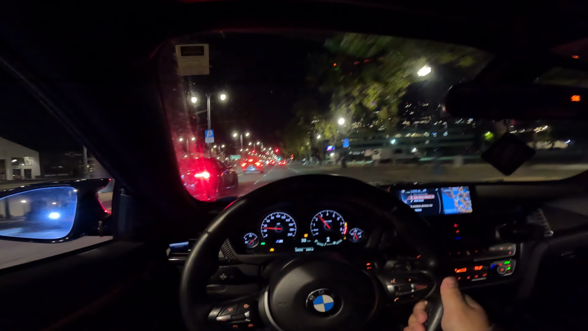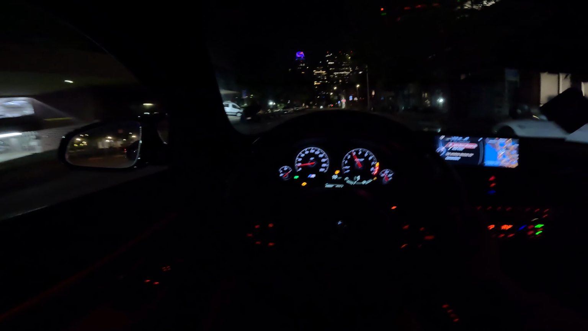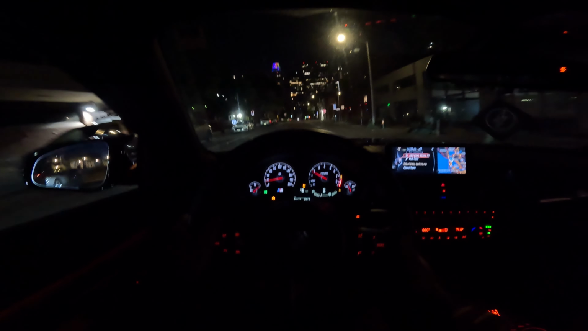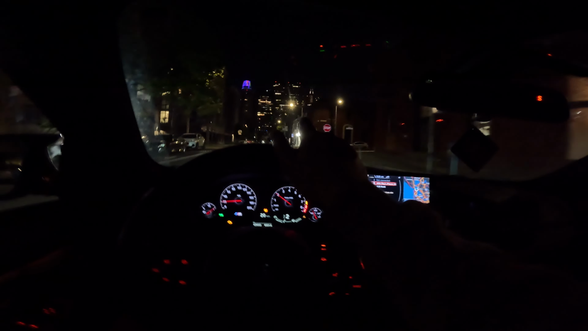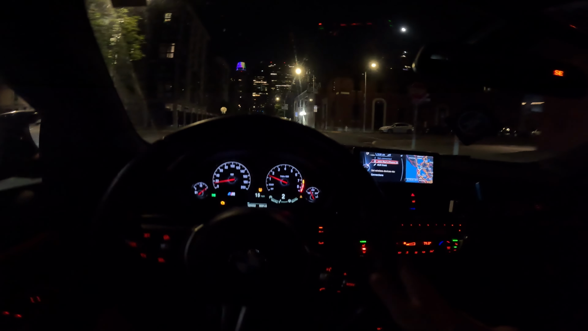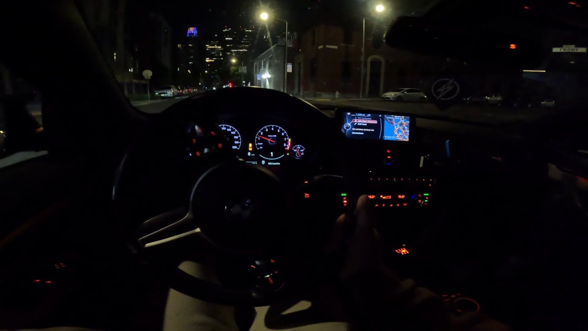That's crazy. This is one of my favorite views. Look at that spot, guys. Right? No cars? Okay, we're gonna have some fun here.